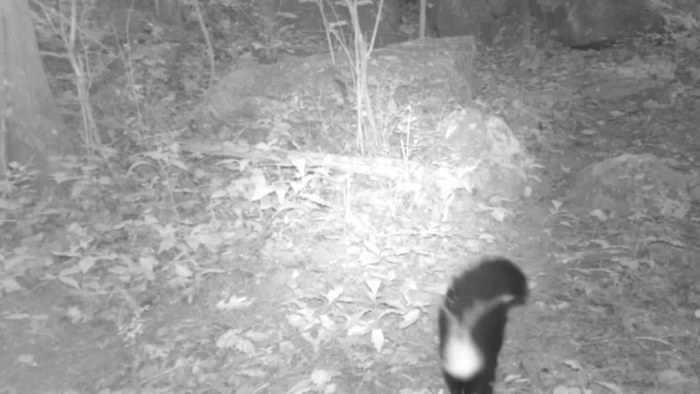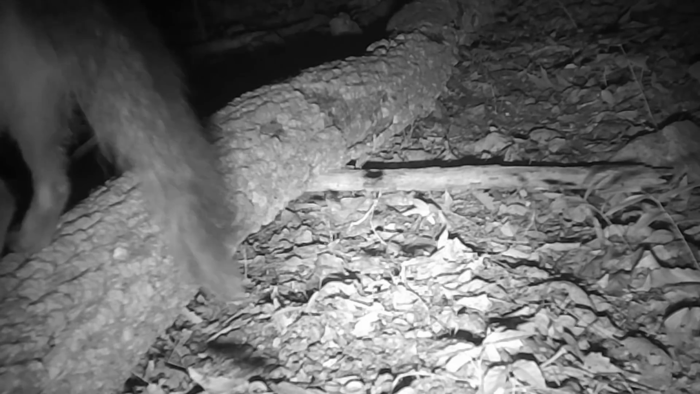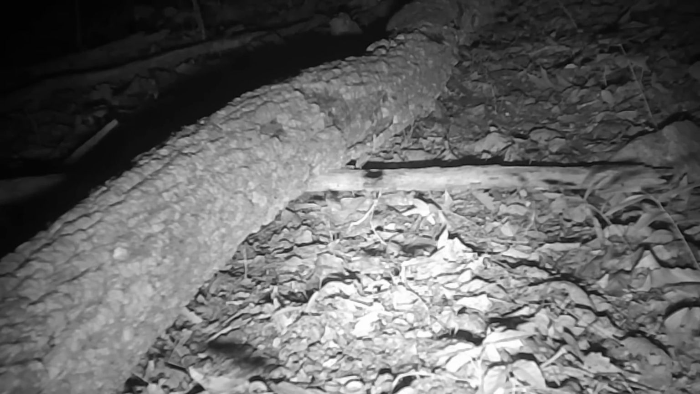Now here's what looks like old Wishbone here, moving down the trail. Stumbling down the trail, looks like. Probably eating mushrooms, I guess. And there's the only fox I filmed. This looks like Freddy crossing the log. Only capture I caught of a fox this week.